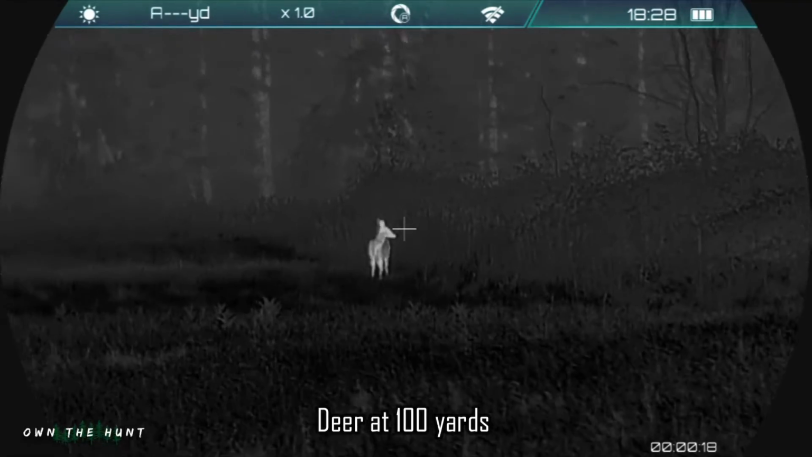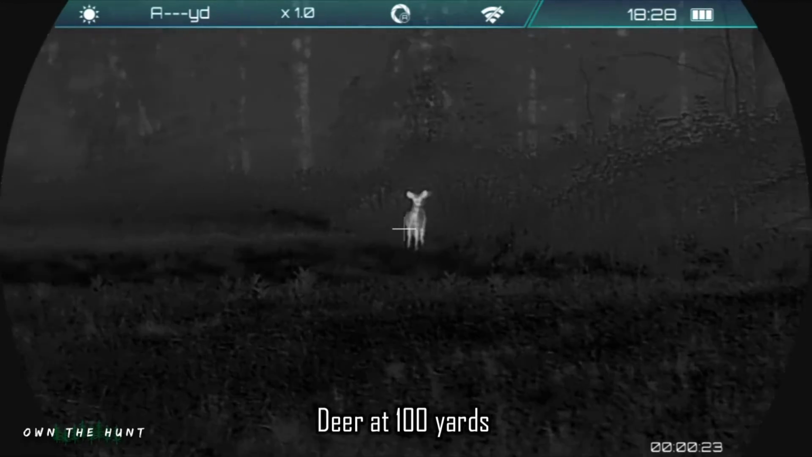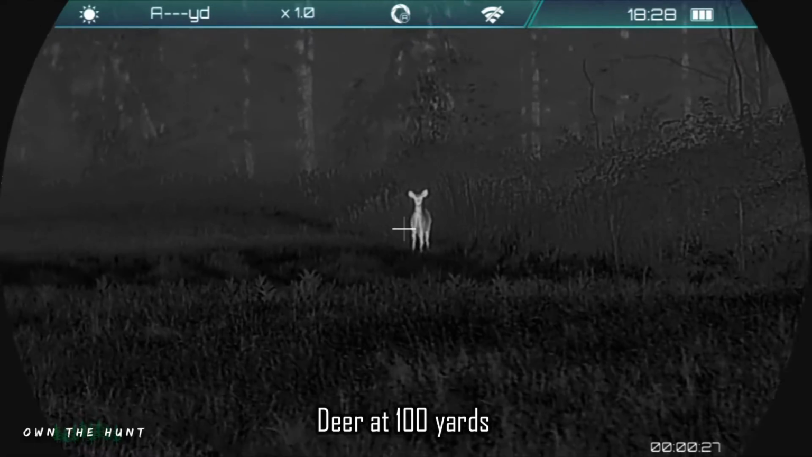Alright guys, so this is a deer about 100 yards away-ish. Checking the audio quality as well.